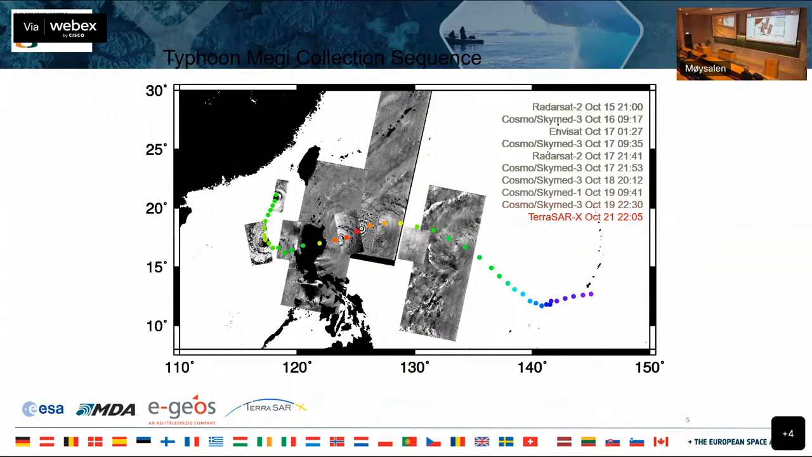And this is one example from ITOP. There were collected this super typhoon Meji. It hit the Philippines as a category 5 super typhoon. There were, I think, 12 or more images tracking it across the Pacific. And this is to compare to the recent one of Hurricane Freddie, I think it is, going across the Pacific. But it was done back in 2010.